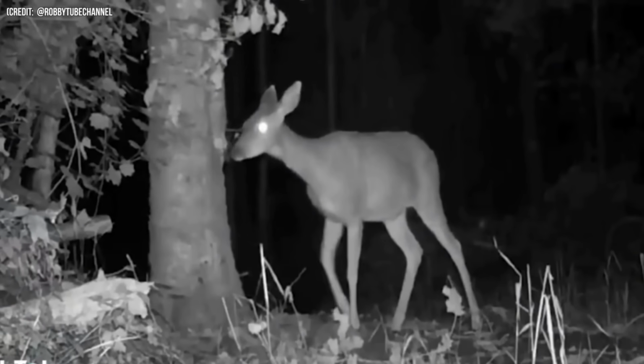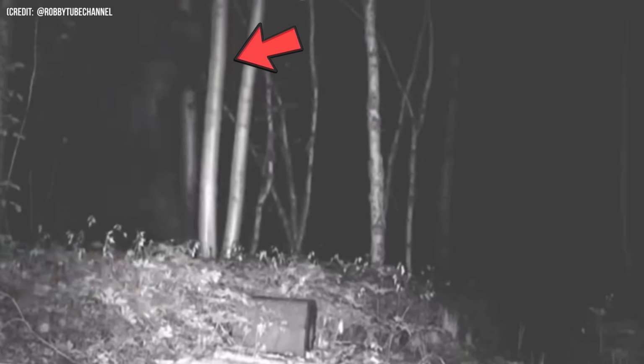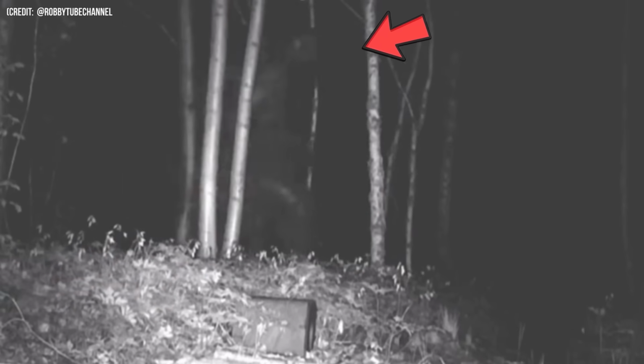Number 13. This video was uploaded on TikTok and shows a huge creature captured by a trail cam. The creature appears from the left side, walks towards the right side, and disappears into the dark. The size and physique of the creature were not like a usual human being, so there was a big chance that it might be the famous Bigfoot. The authorities tried investigating, however, nothing was ever found.